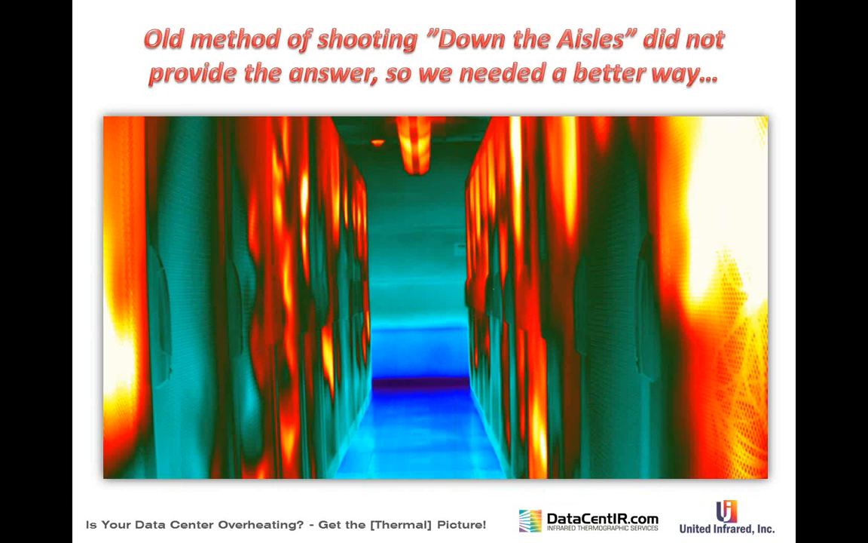Yeah, we've been doing infrared surveying of electrical and mechanical systems in data centers for over 20 years. This isn't our first goat roping. Mostly what we've done in the past until a few years ago is predictive maintenance on electrical switchgear. It's very common. Almost everybody does it, and if they don't, they need to have their head examined. You don't want electrical failures just because of a high resistance connection being loose.